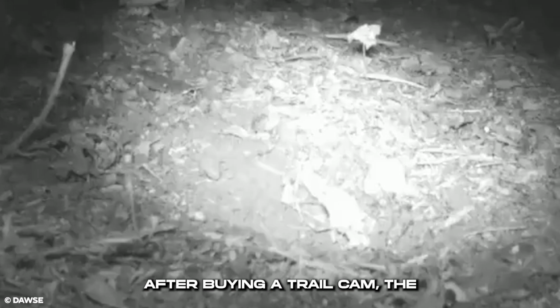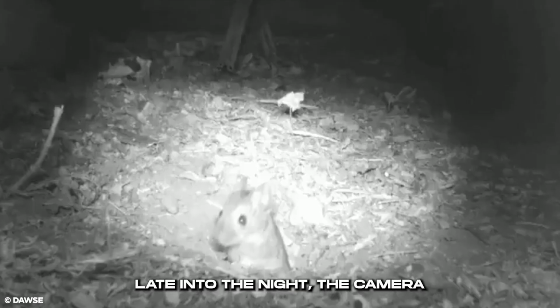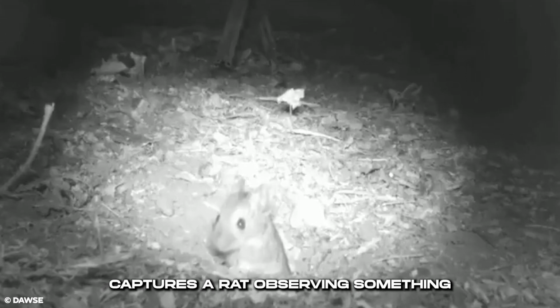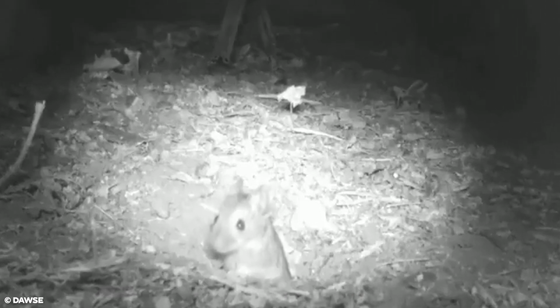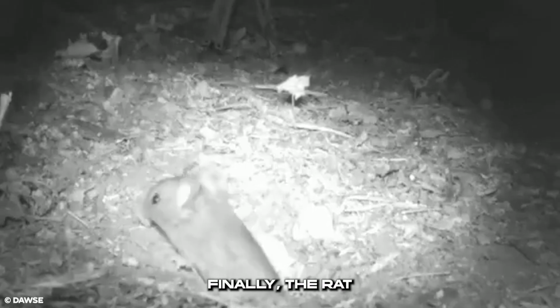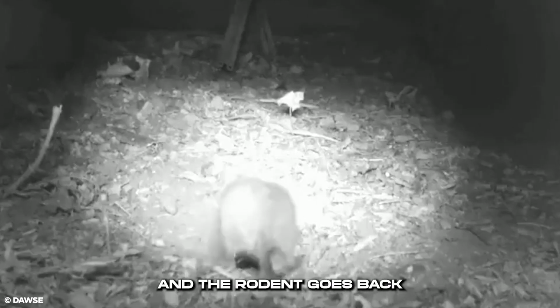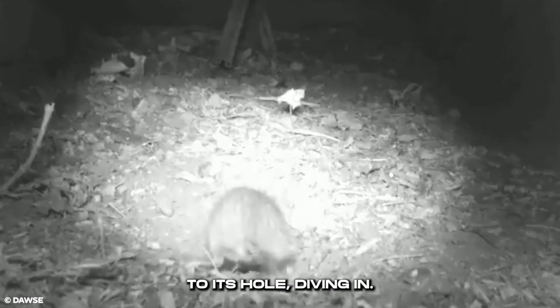After buying a trail cam, the man installed it in his yard. Late into the night, the camera captures a rat observing something in the darkness from its hole. It watches for a while, not sure it can leave. Finally, the rat creeps out of its hole. It doesn't take a few seconds, and the rodent goes back to its hole, diving in.